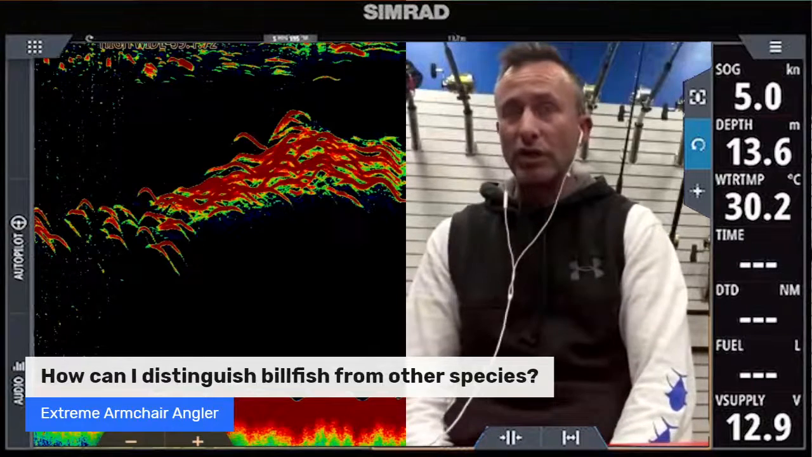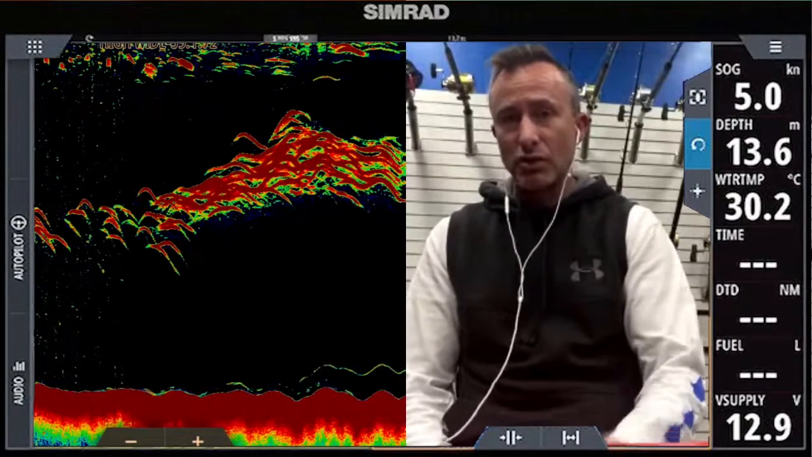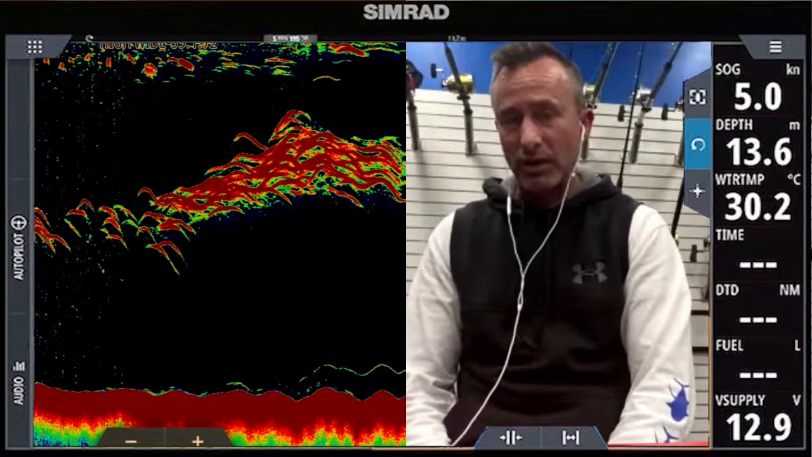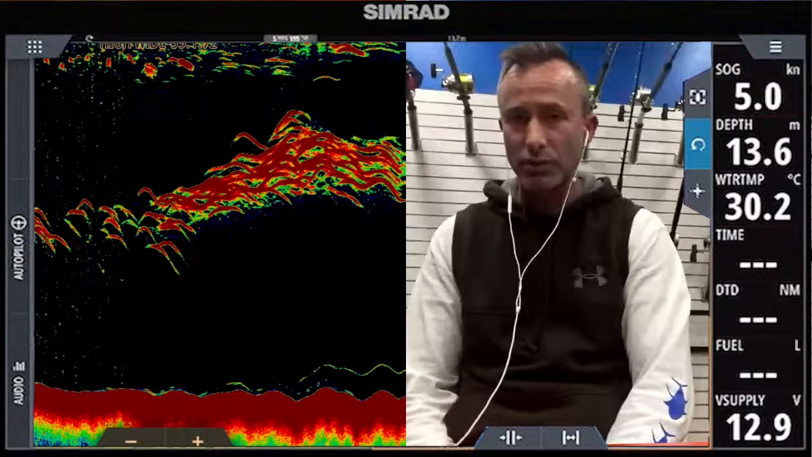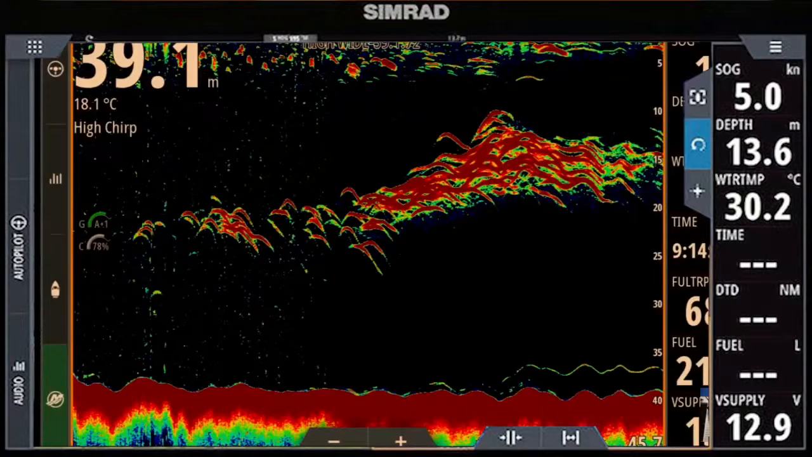The other thing you can do is take screenshots on your unit, which is exactly what we're looking at here. So if you mark something cool, take a screenshot of it. It's a really good little diary memory bank that you can look back on later, because it gives you all this information, your speed, your water temp, your time, your direction, your depth, and it becomes very, very useful in your future fishing.